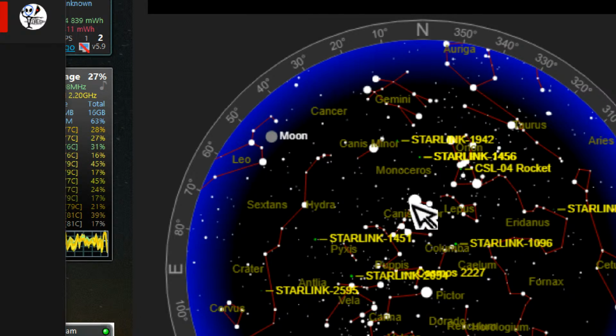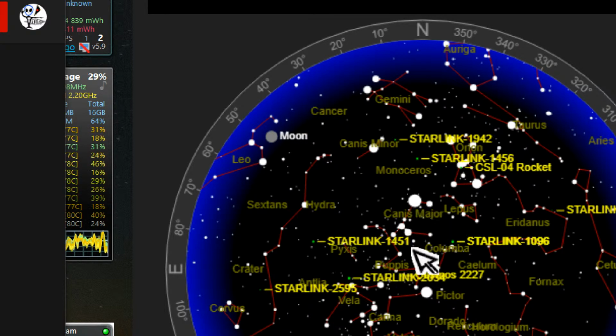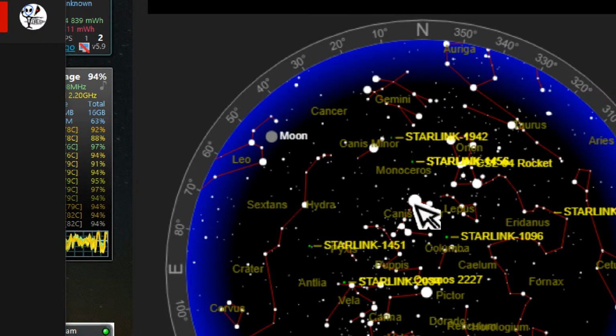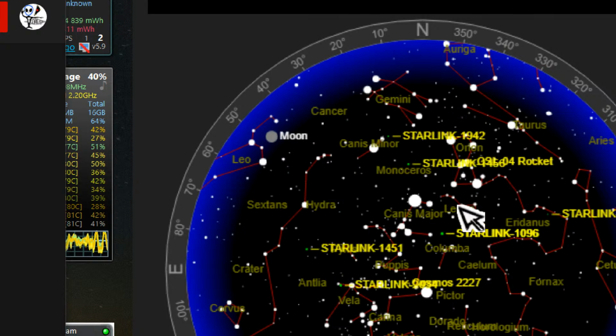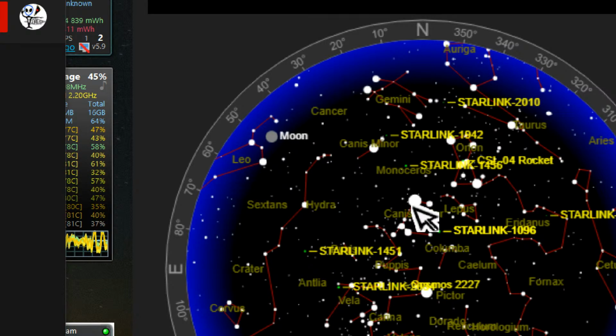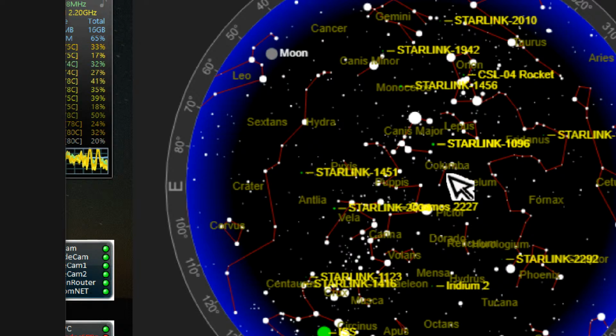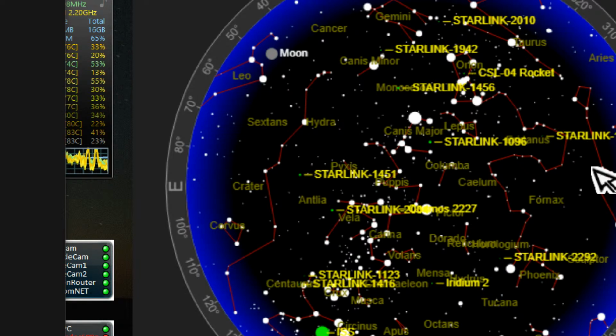But I don't understand these star maps still. That one there is a lot brighter. That should be brighter than the moon. But how big is it? You know, it's not going to be bigger than the moon, is it? So it doesn't make any sense.